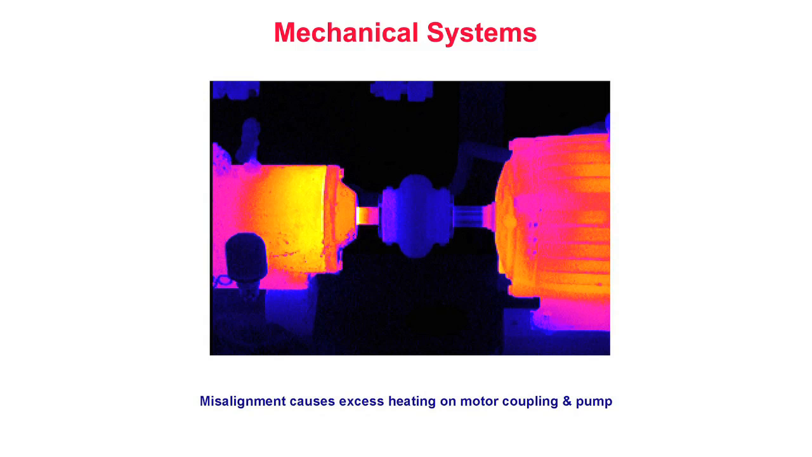Thermal imaging is also capable of detecting thermal patterns associated with worn bearings, under-lubrication, and improper belt tension. Thermal imaging allows for rapid detection of problems and real-time analysis of data. Combined with appropriate corrective actions, thermal imaging can help to extend the life of mechanical equipment.